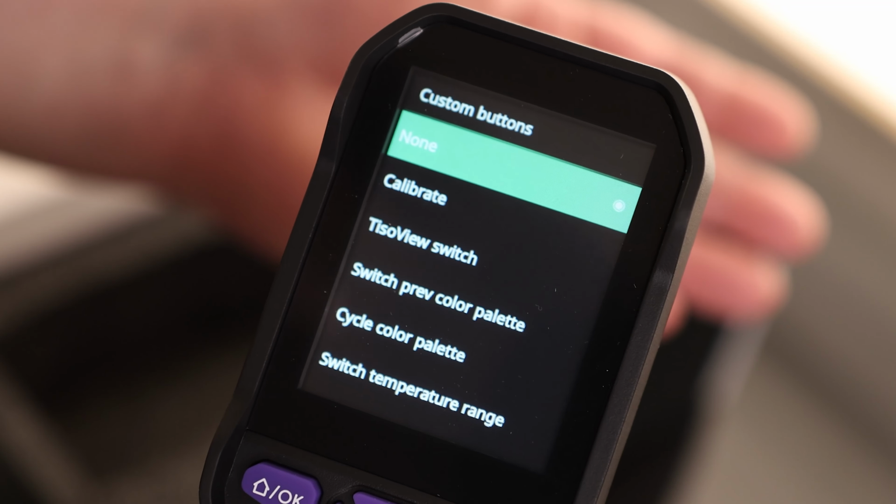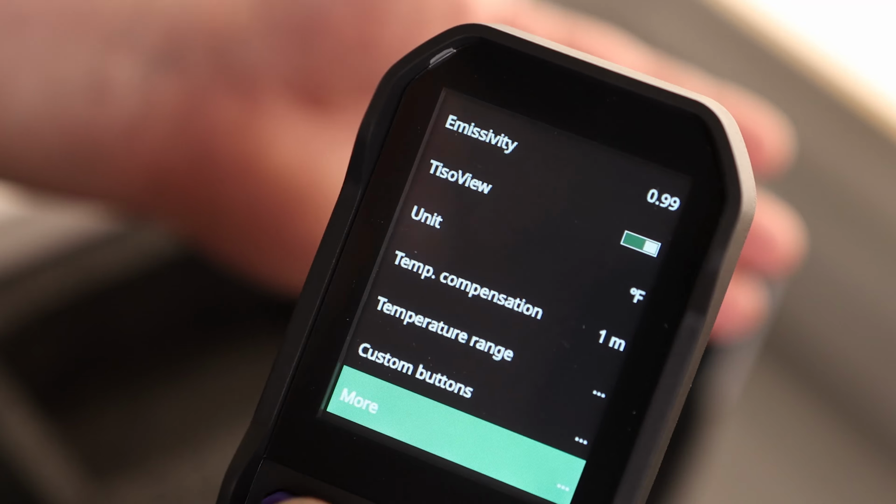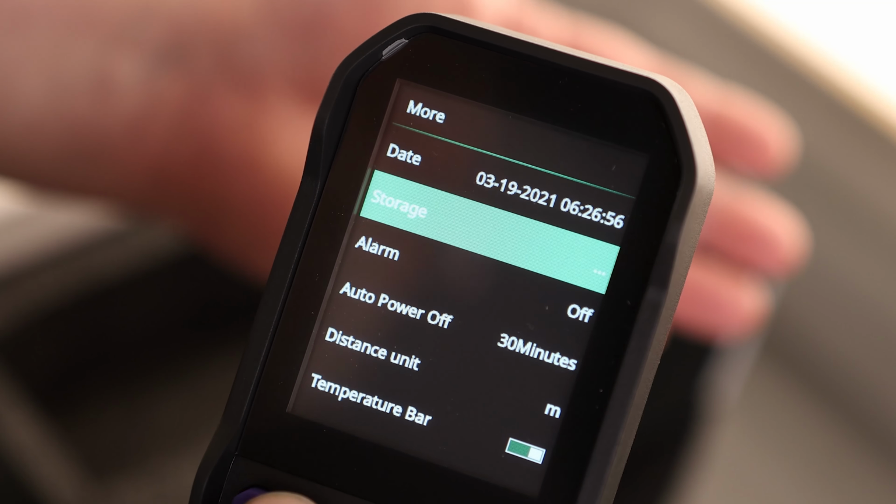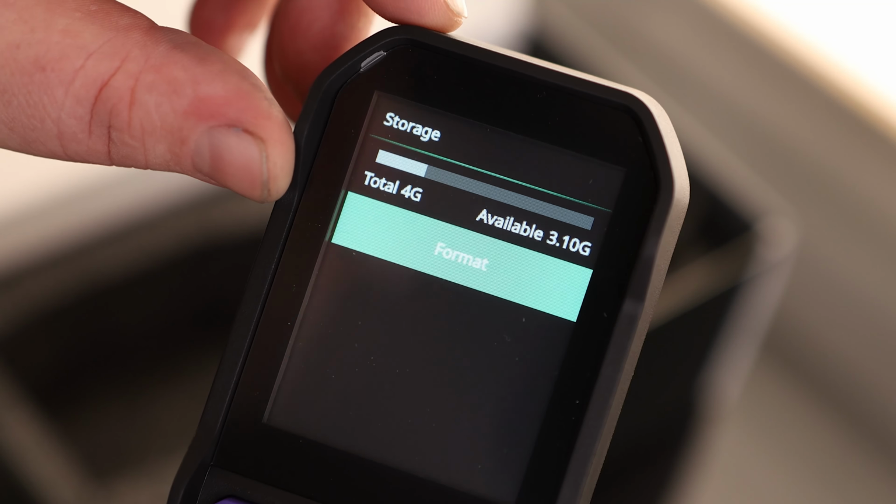So very nice. So we have a programmable button, so we don't have to go through the menu in the event that we got something that we like to use all the time. And then we got more. So tell us a date. Looks like we can look at the storage. So it looks like we have 4 gigabytes of internal storage and we have 3.1 gigabytes available.